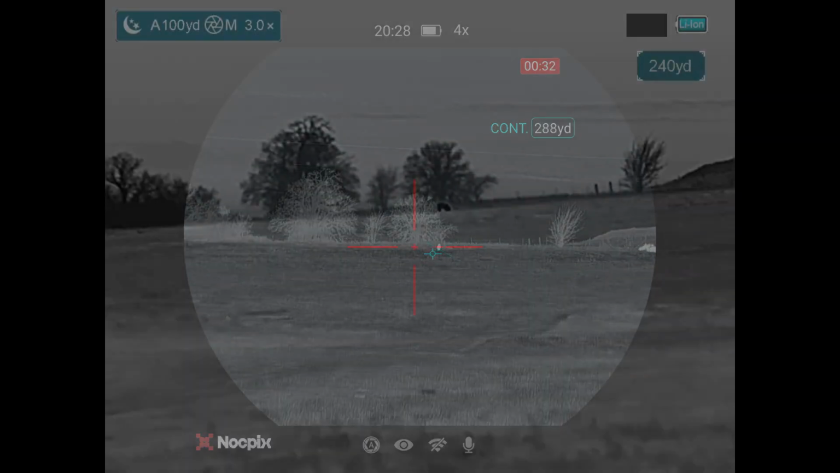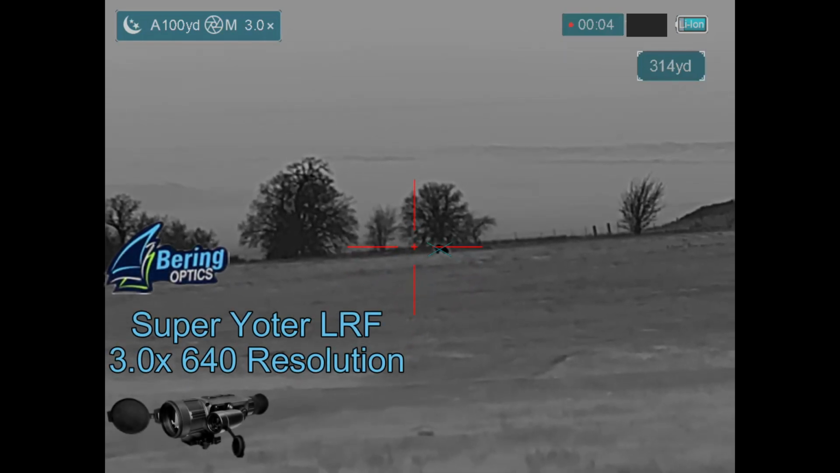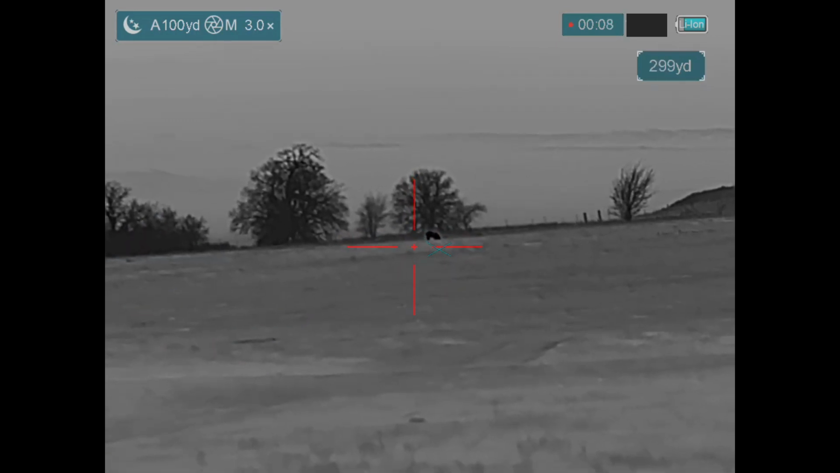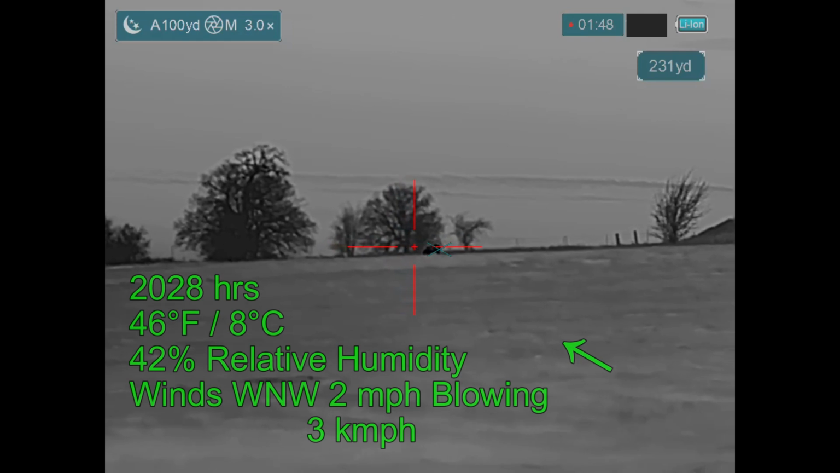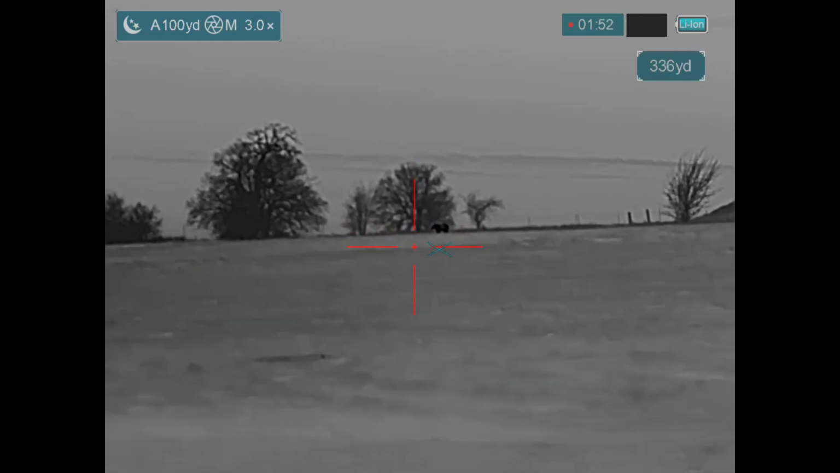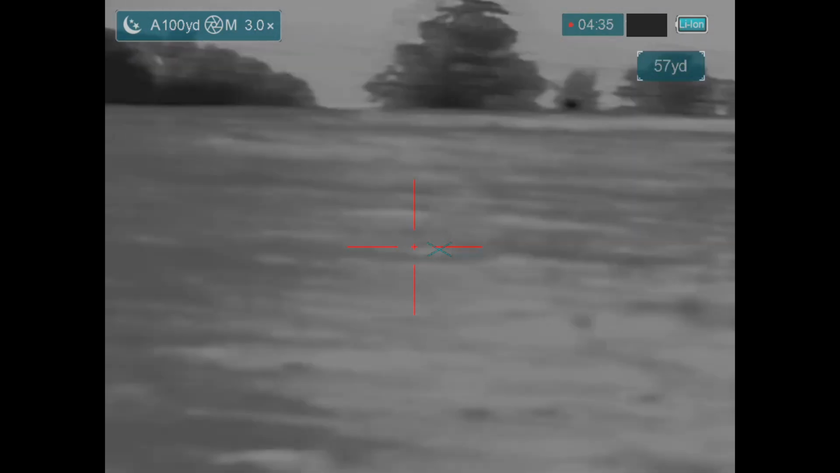I'm going to switch over to my rifle inside the gate, and I'm getting video with my Bearing Optics Super Yoder LRF. And that hog is out there at about 312 yards or so from inside the gate. Now the wind isn't going to be a problem. It's blowing from left to right, slightly towards the hog. But that's not going to be a problem on my approach.